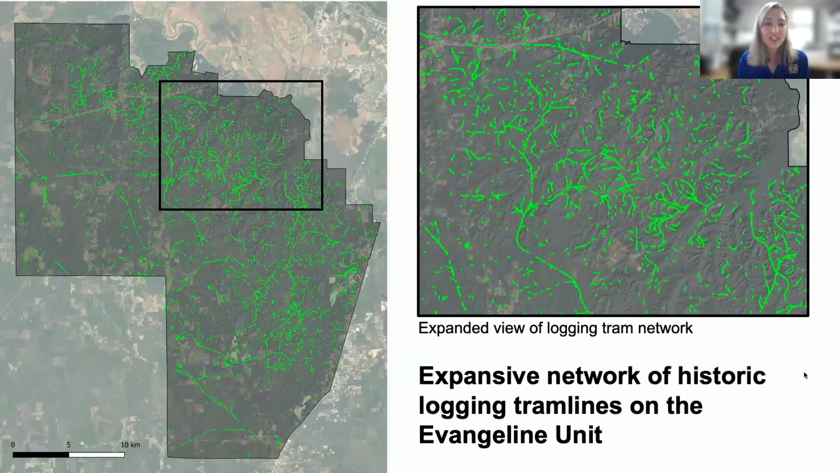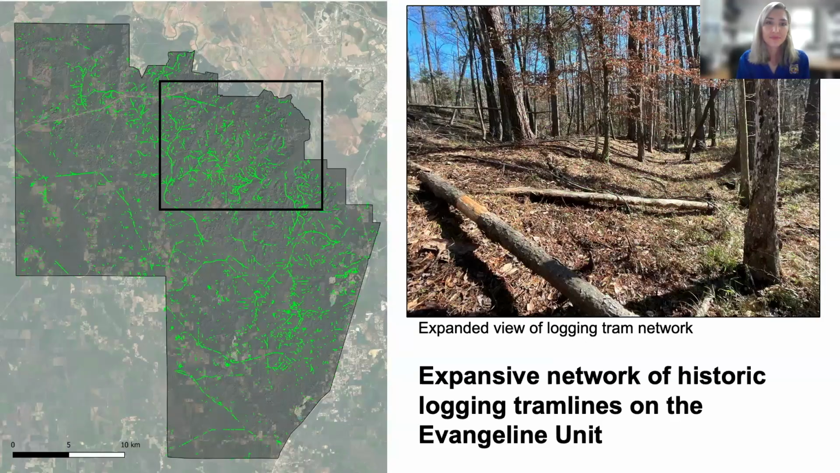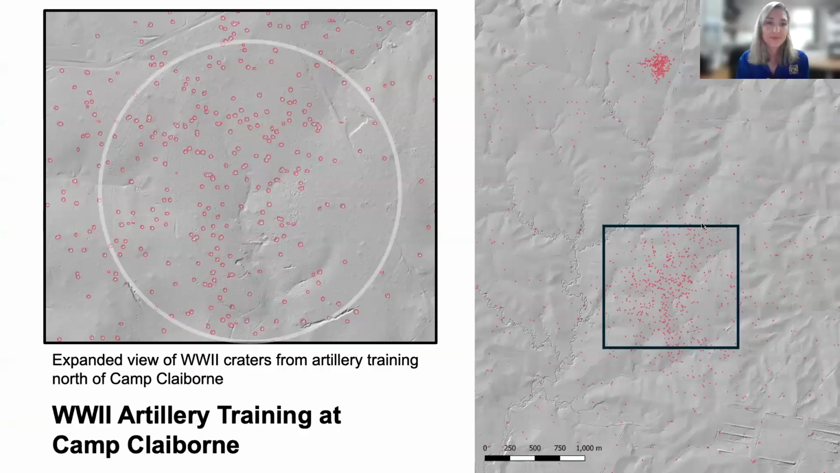And then another application is identifying historic logging lines. Again, ground truthing. And then these are just more images of craters identified.